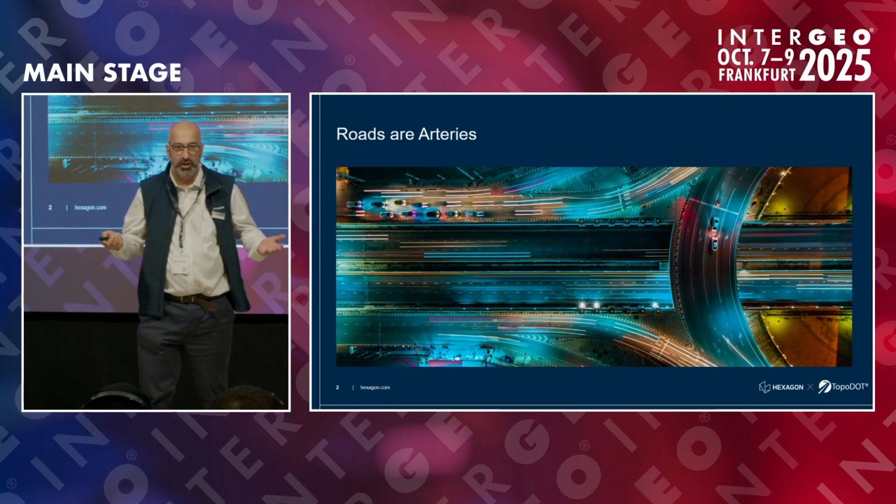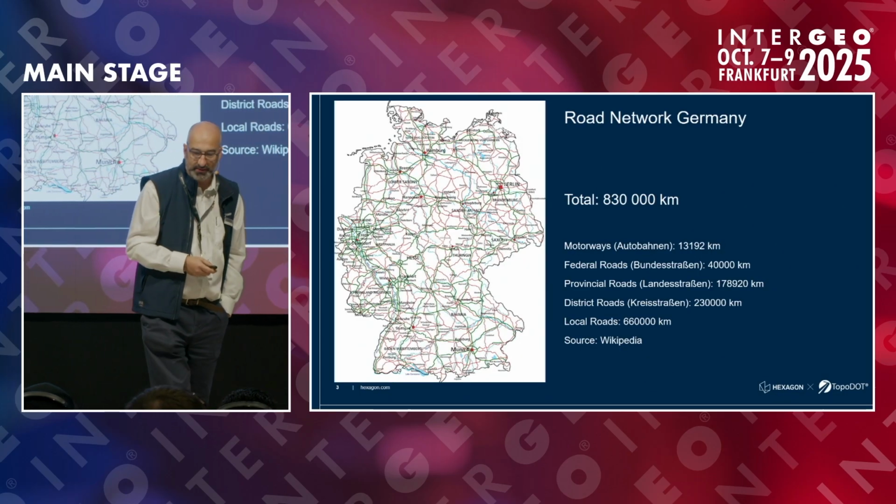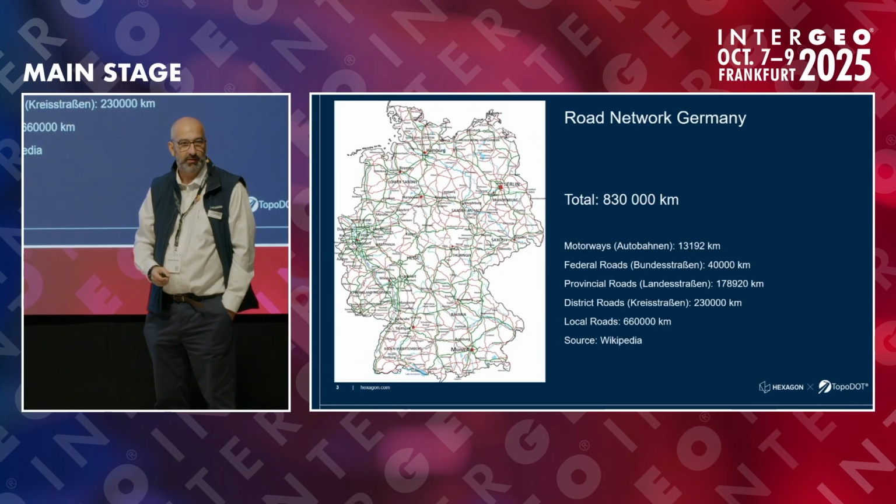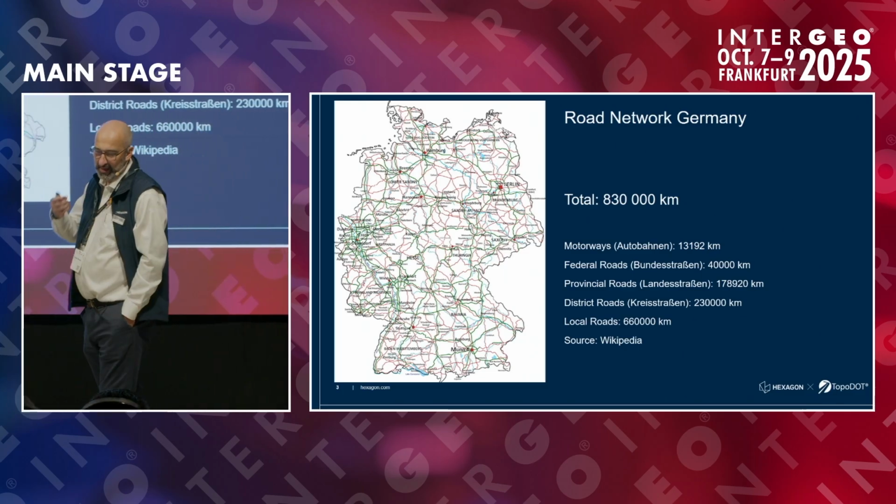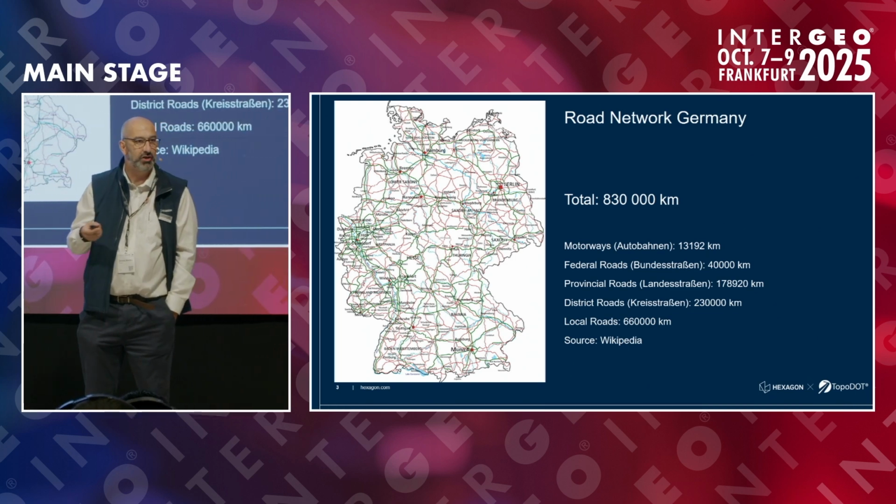So we are in Germany. We did a quick research, and how many roads exist in your own countries? We are talking about 830,000 kilometers of roads in Germany.